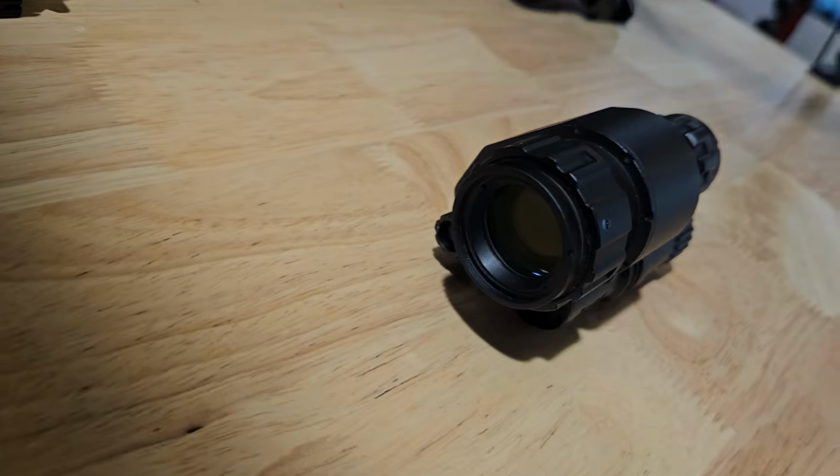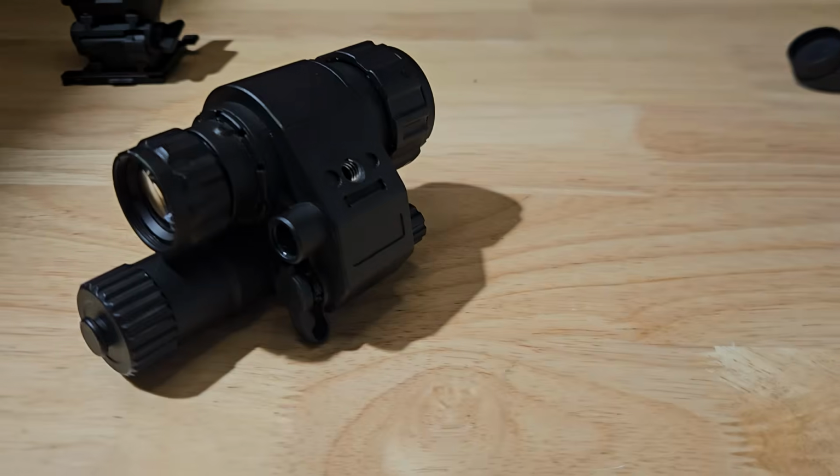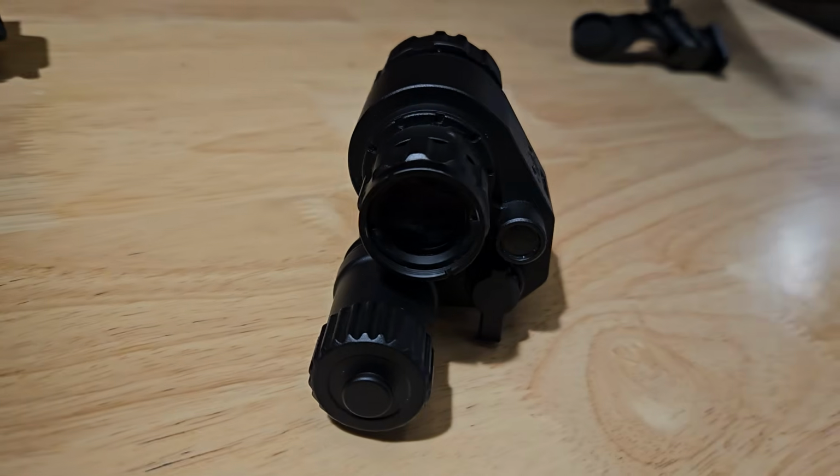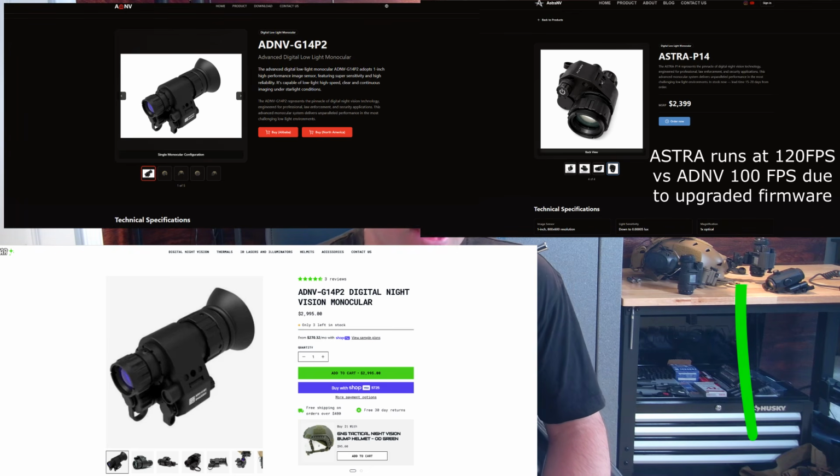Alright, welcome everybody. In today's video, we are going to be looking at the Astra P14. This is actually sold under a couple different names, but from my understanding and looking at the specs between the companies, it's all the same unit. This also goes under the name the ADNV G14 P2, and that is sold by ADNV and another company called Goodnight Gear. I'm sure you've seen Goodnight Gear's videos. They cover a lot of digital night vision.